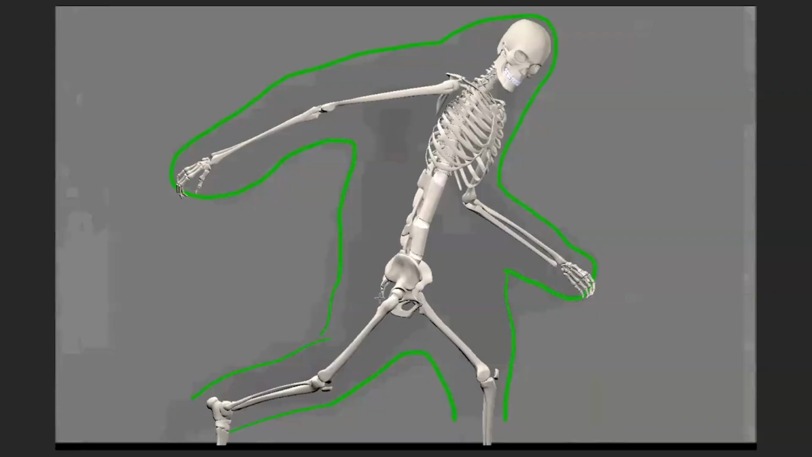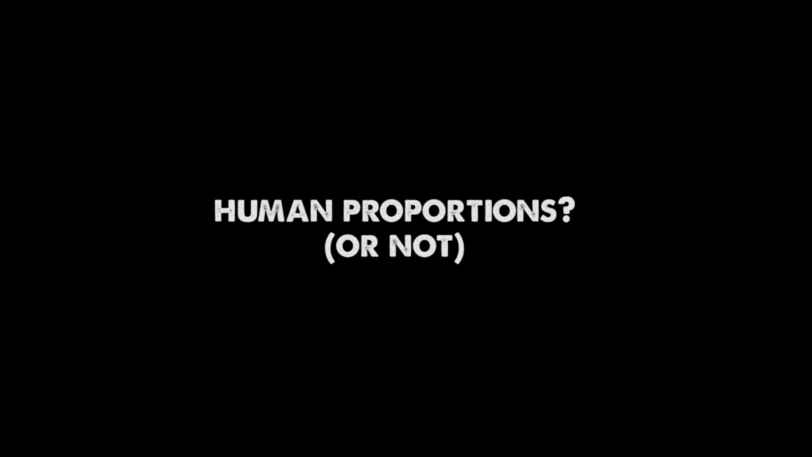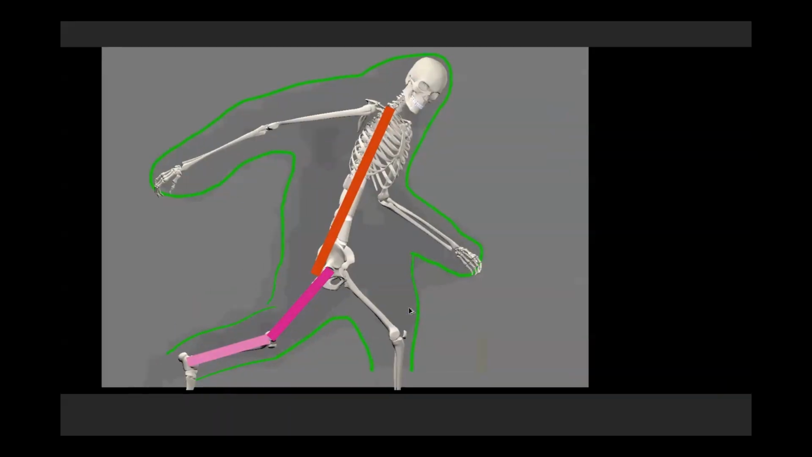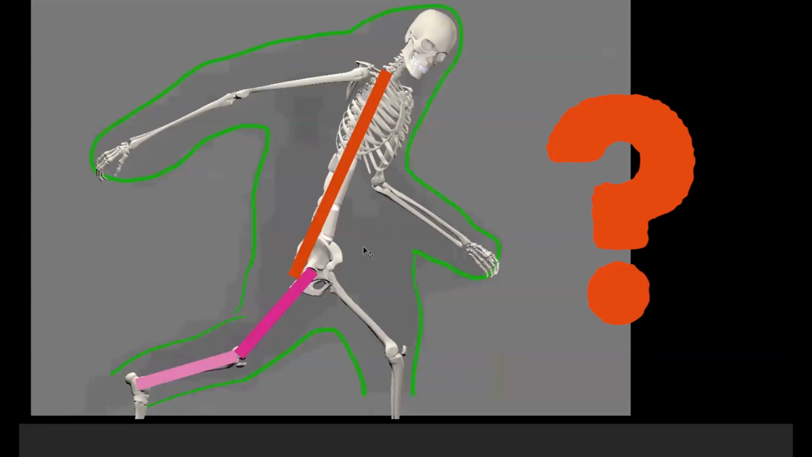Now that we've got a skeleton roughed into place, we can see roughly where the major body joints are. So I'm going to measure from the tip of the tailbone to the base of the neck, and then go get the upper arm, forearm, thigh bone, and shin, something about like that. All right, so here we go. Place your bets time. Does the Brown FLIR mystery creature have human body proportions or not?